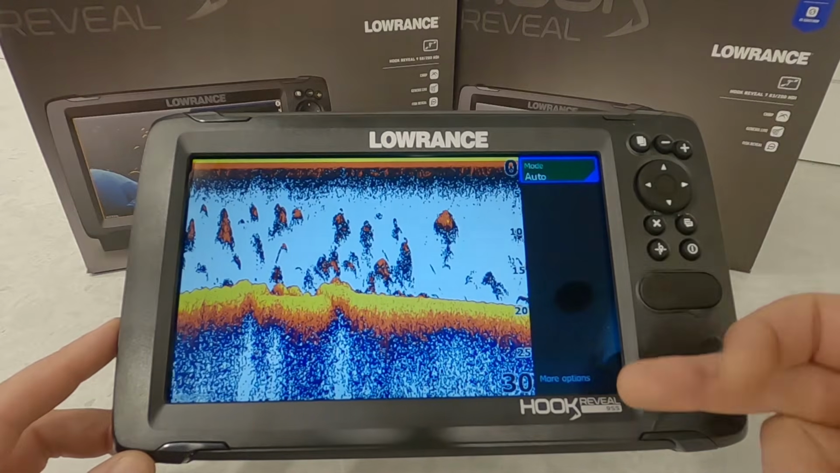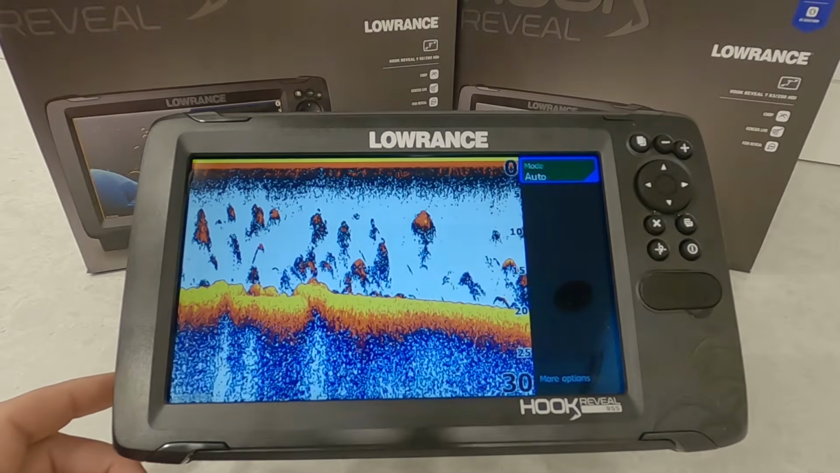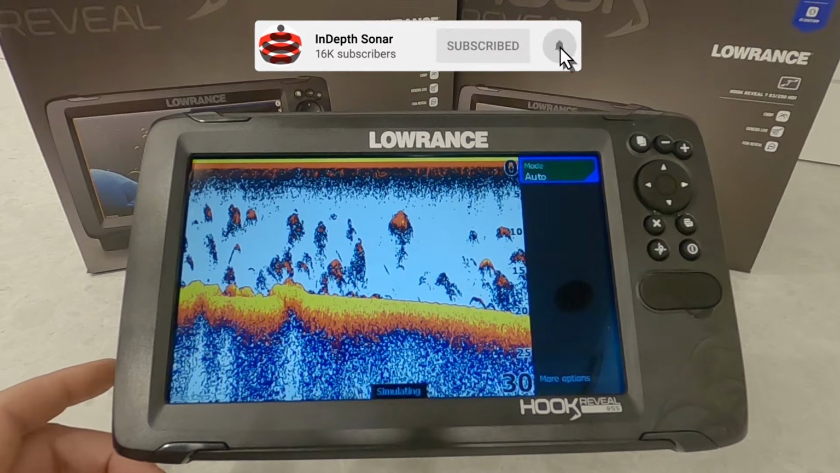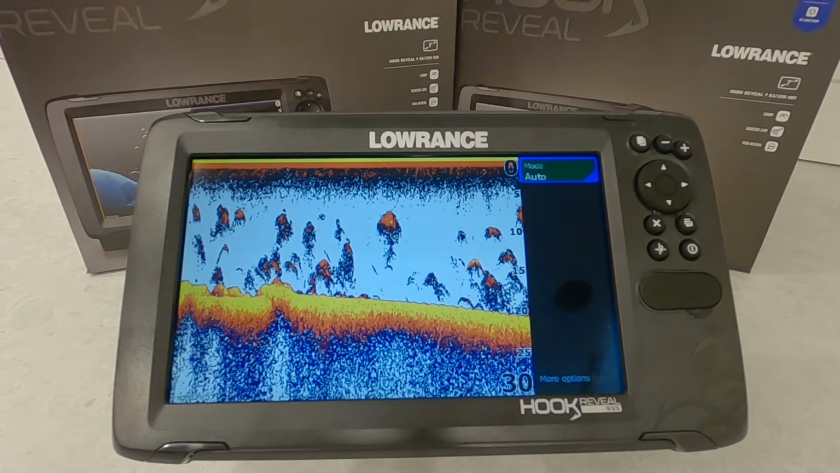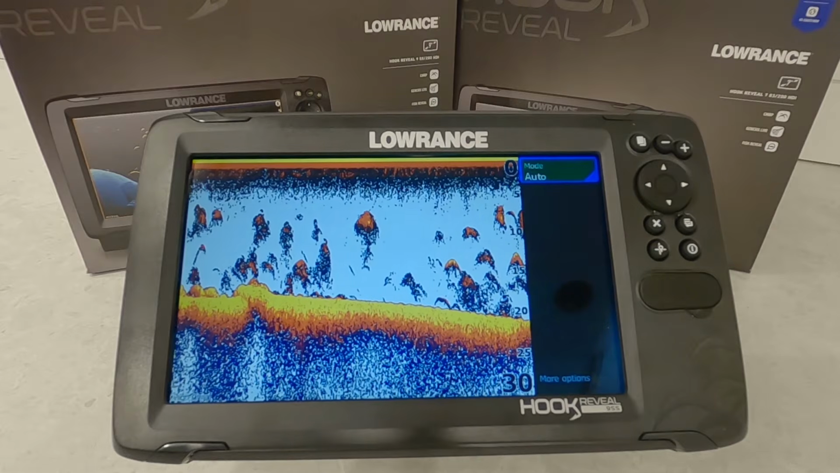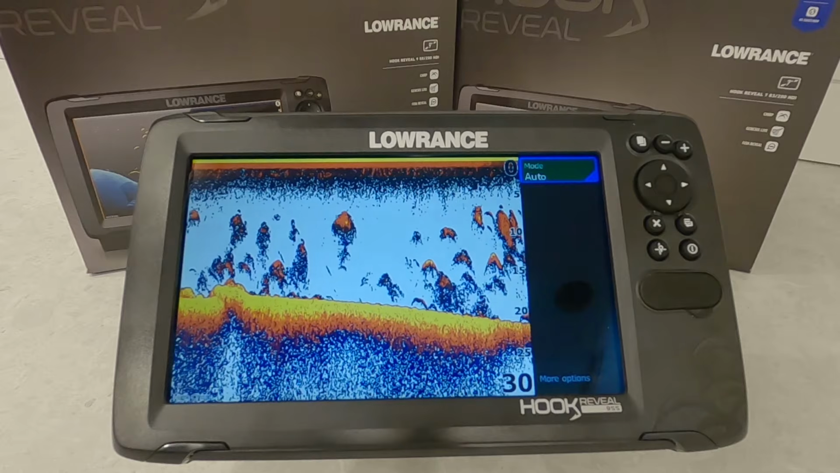Typically we would have a whole bunch of options down here. These are designed to be used in automatic mode, and they do a fairly good job of that, but there are some tweaks you can do to them to get better performance out of it. So if you're the person who's bought a Hook Reveal unit and you're happy with it, but you kind of want something better, you may not need to get something better, you may just need to tweak the unit, so I'm going to show you how to do that.